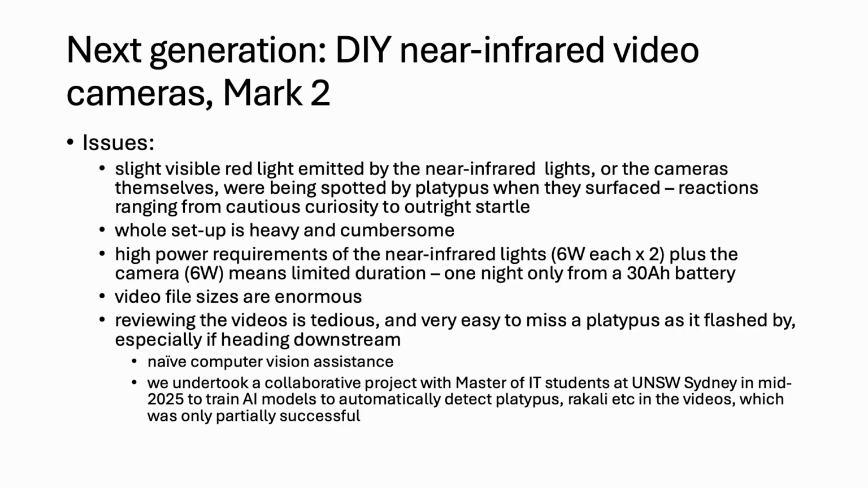But we found, again, some issues with these cameras. As I mentioned, the slight visible red light emitted by the near-infrared illumination, or possibly the camera enclosures themselves, were being spotted by platypus when they surfaced. And their reactions range from cautious curiosity to sometimes an outright startle response, and diving again rapidly. The whole setup itself is quite heavy and cumbersome to deploy.